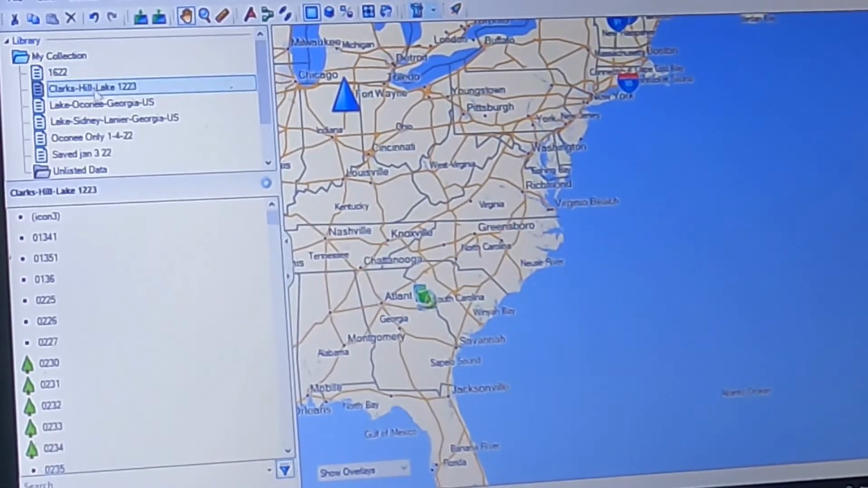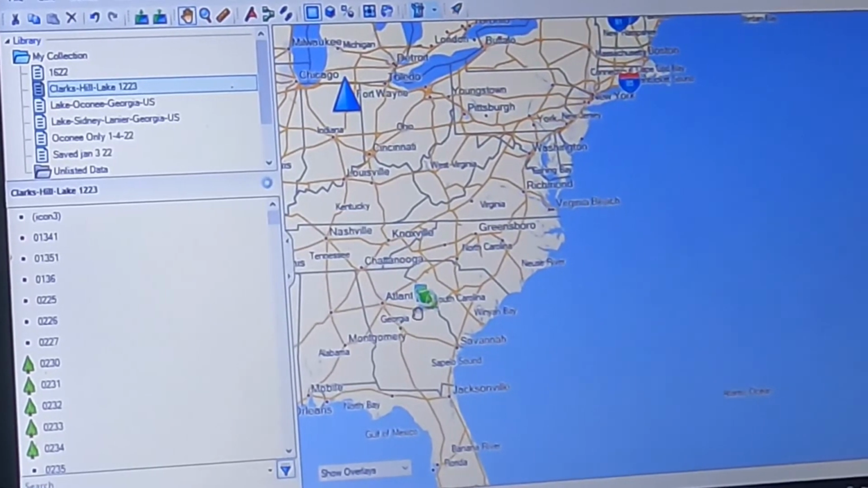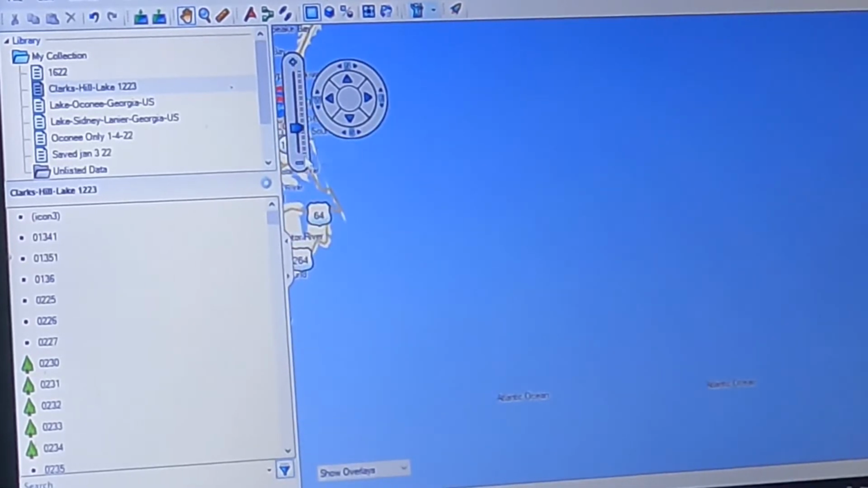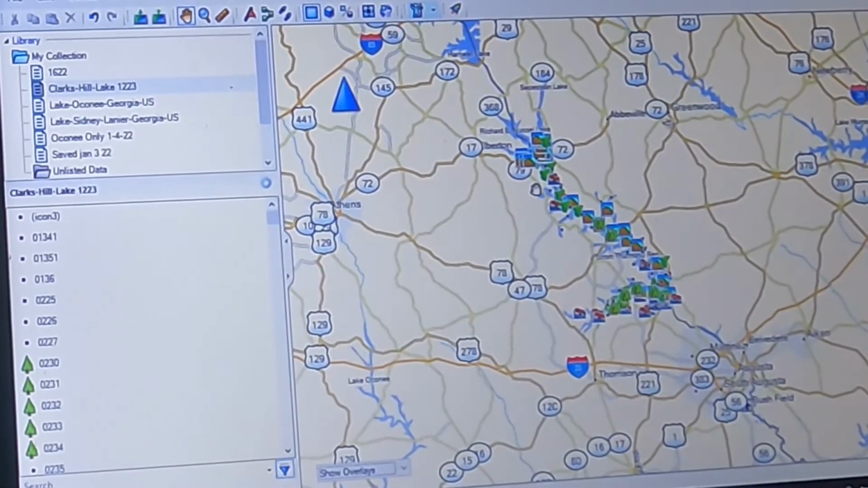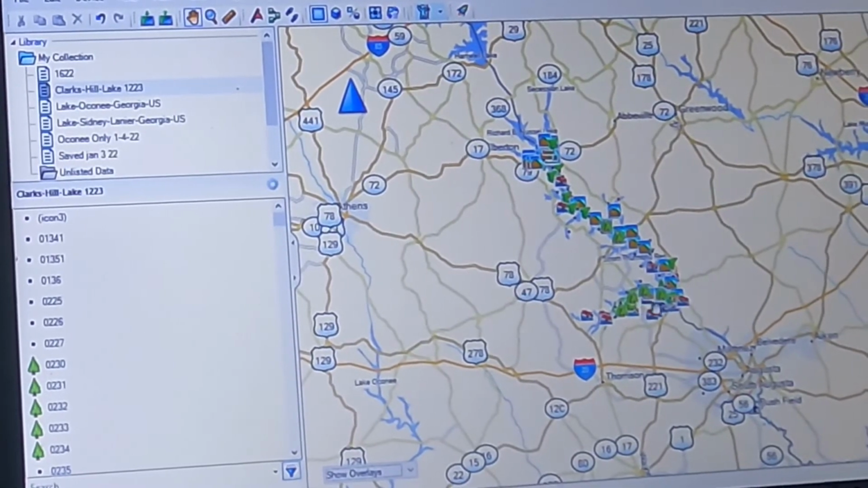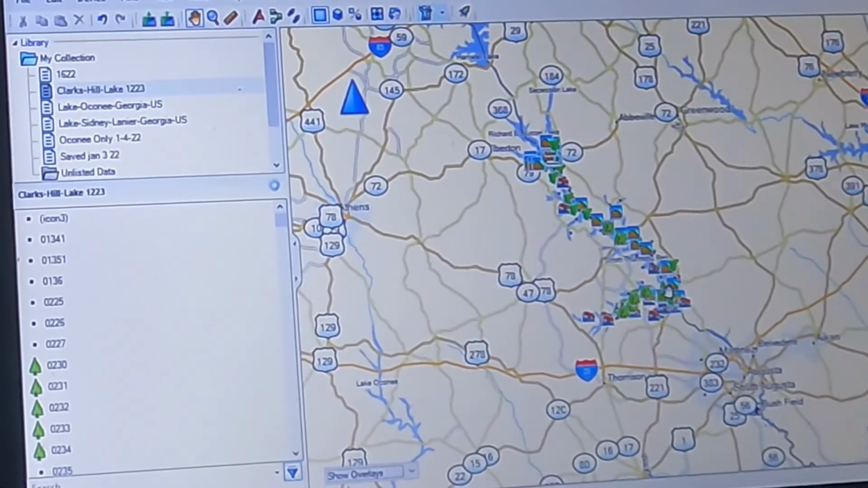I've already taken all of the waypoints from everywhere else, and this specific card, or this specific file, is Clark Hill. These are all of the waypoints that I have on Clark Hill Lake. They go all the way from the top of the lake all the way down. Some of them I put on myself. Other ones I got through other resources. The only thing that's on there is Clark Hill waypoints.